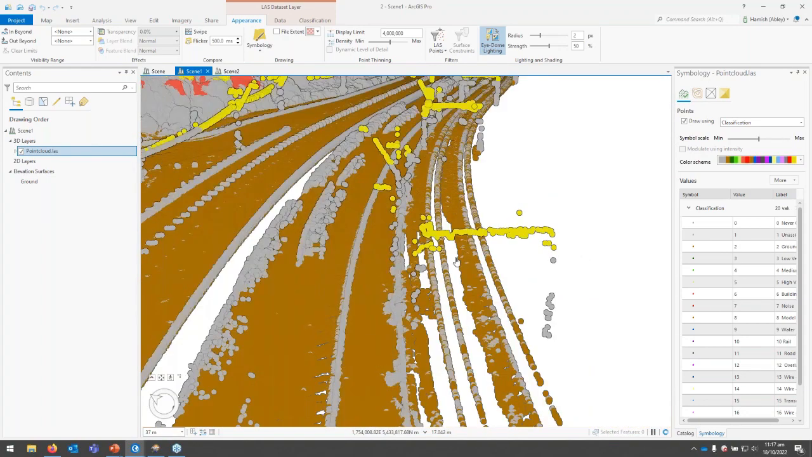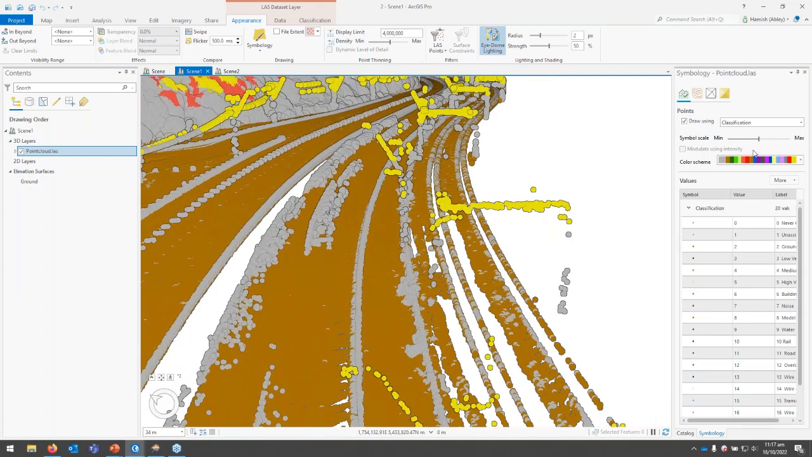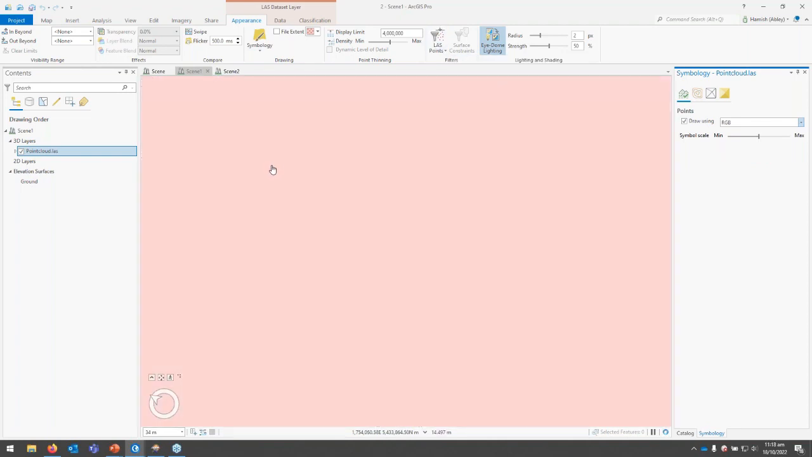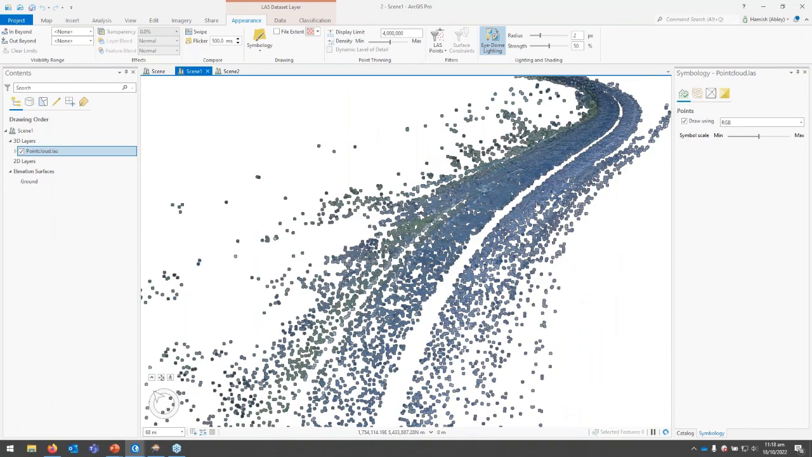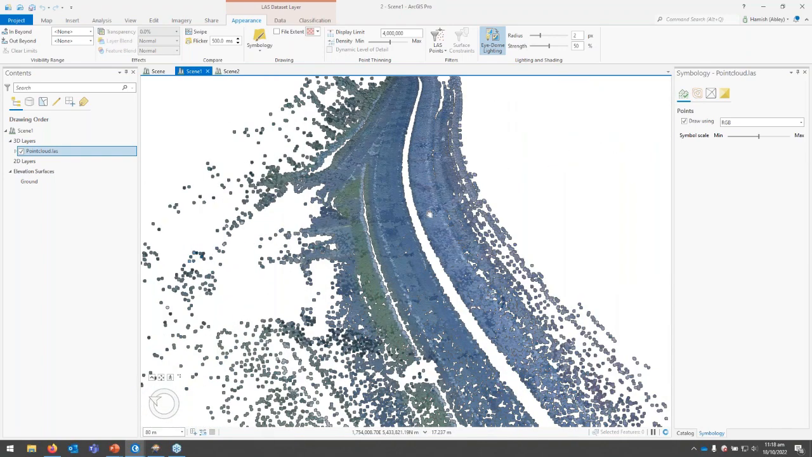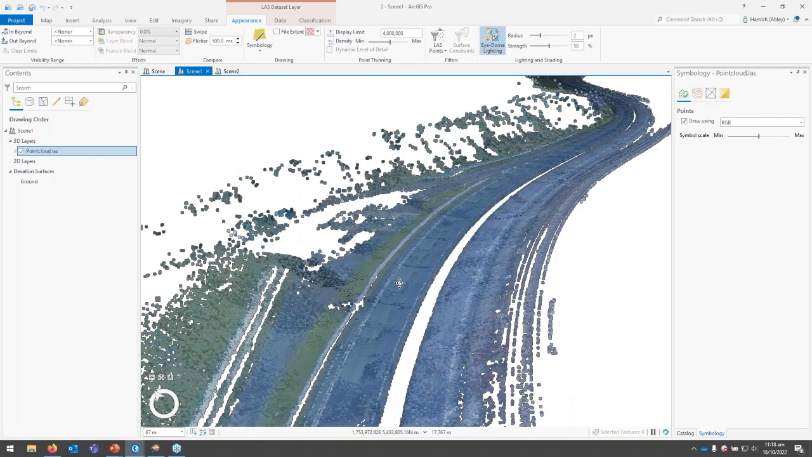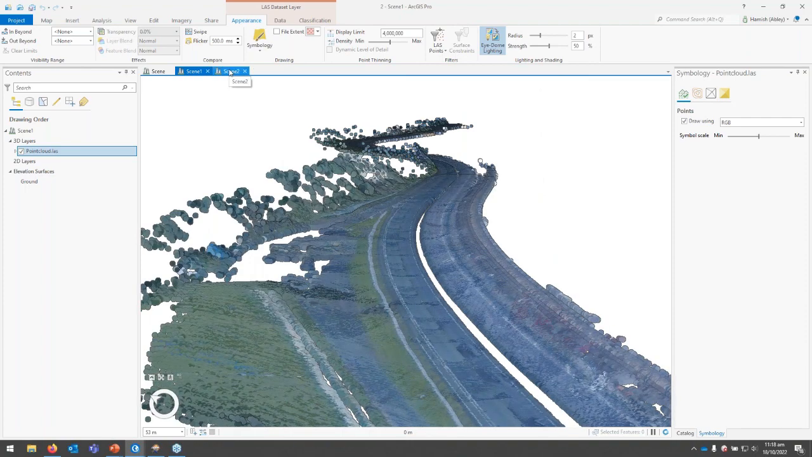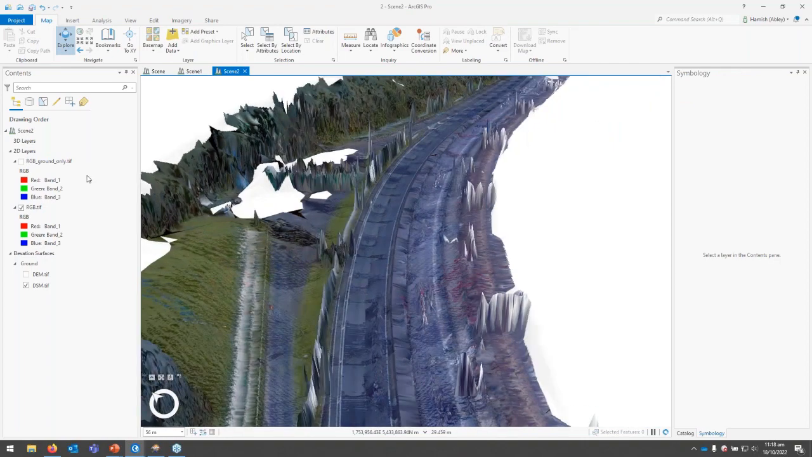Our median barriers have been pulled out, vehicles in the opposite lane, the service station forecourt, a lot of the features along the rail line, the overhead gantries, and then switching back to RGB and filtering to ground, we can see all of this without any of the overhead or the above ground features on it.